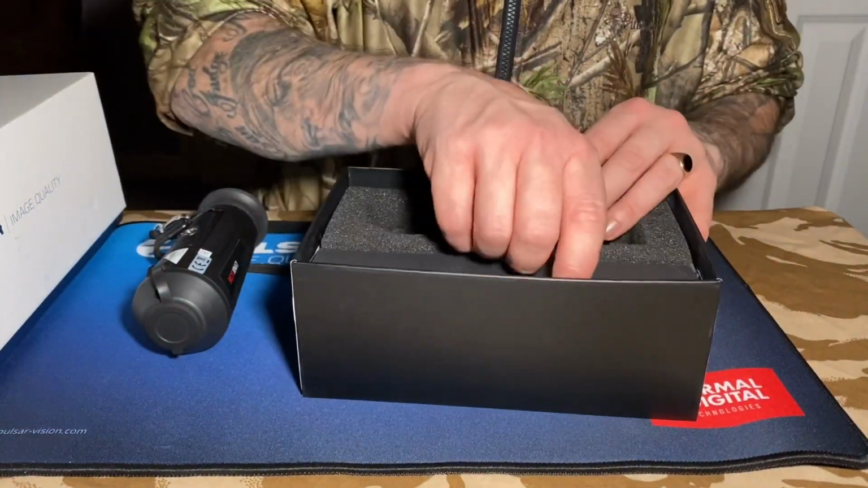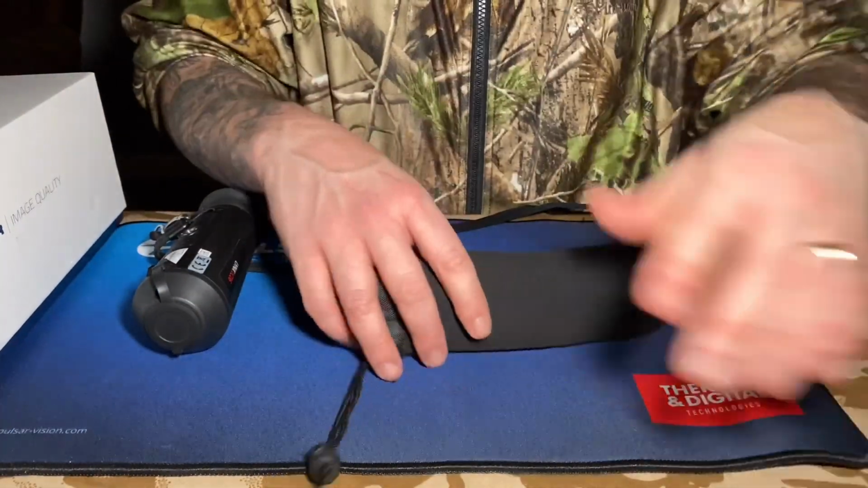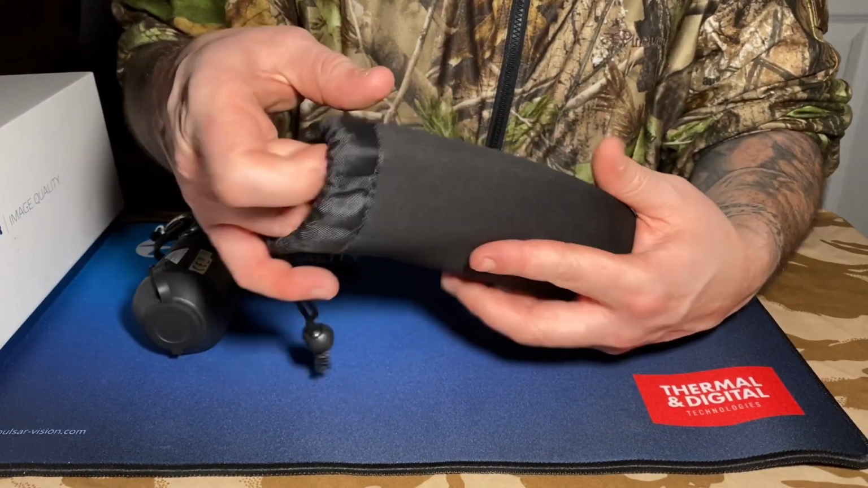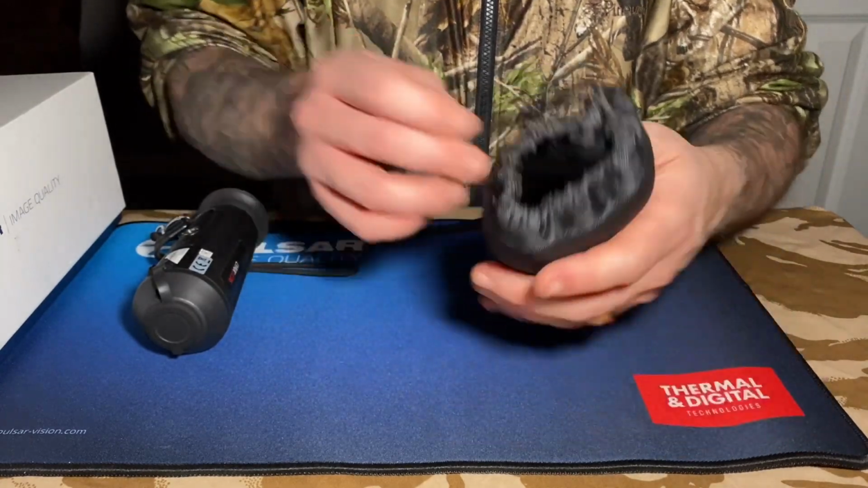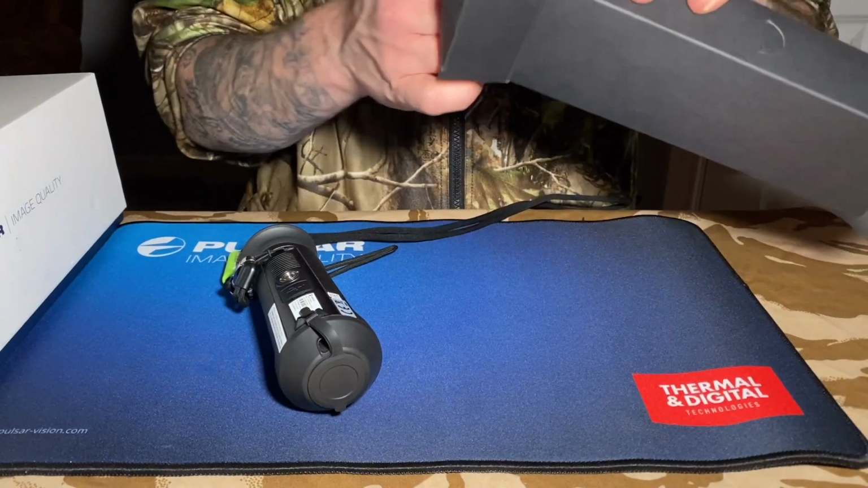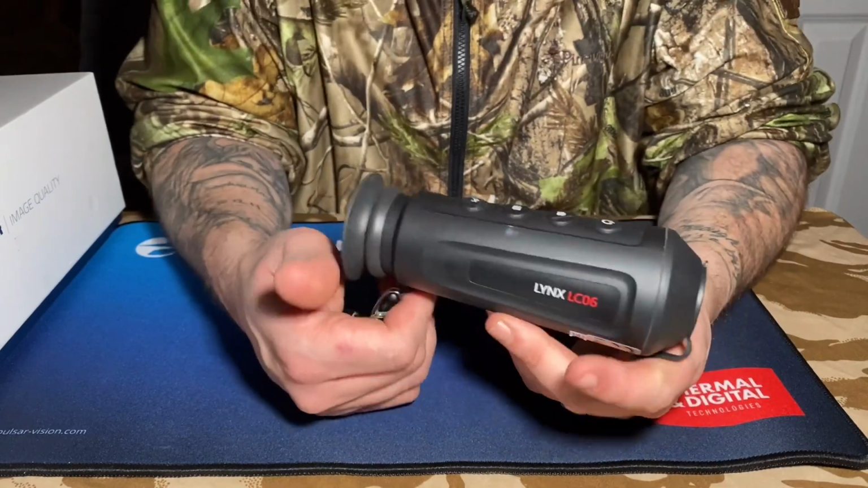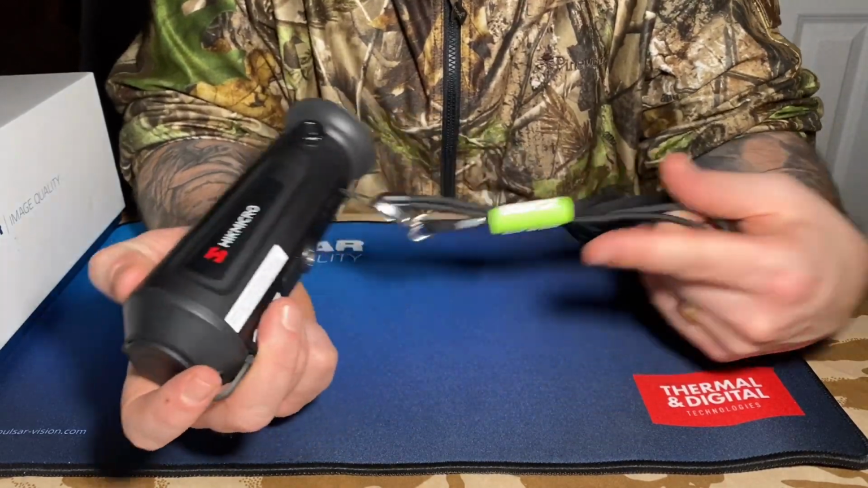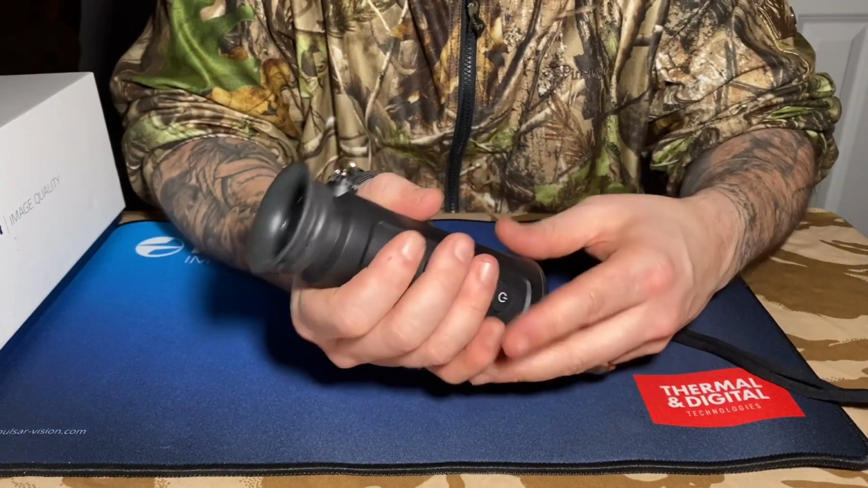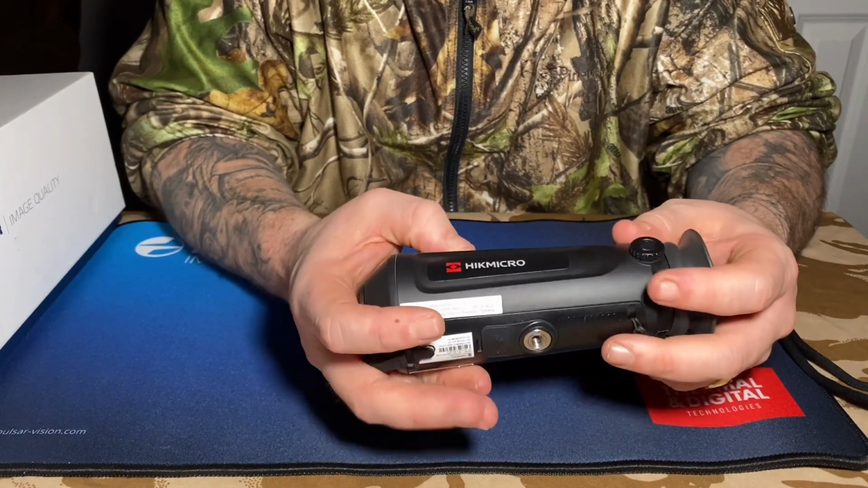Nice little foam box inside here. Inside here there is a neoprene case for it, which is handy. Keeps it dry, protects it if you're going to knock it around a little bit. And there is a USB-C, I think it is, charger that comes with it for charging purposes. I was going to get them both out together, but let's just do one at a time. So the 6mm, nice and small, fits in your hand lovely, really lightweight, and it feels like quality. The build quality is good, it feels great.